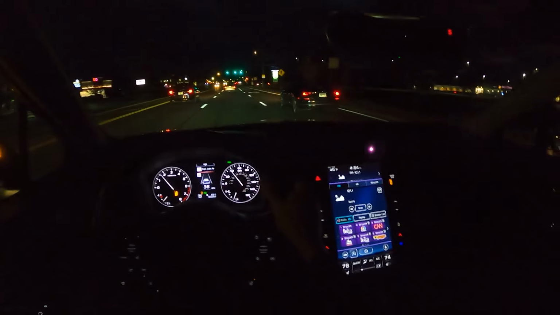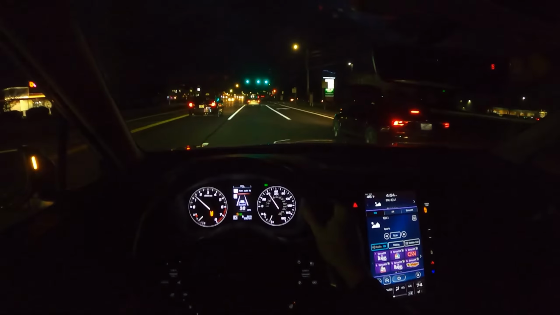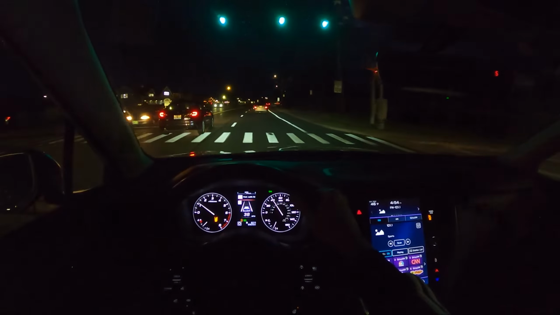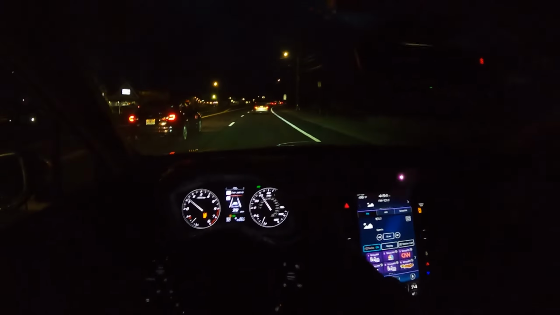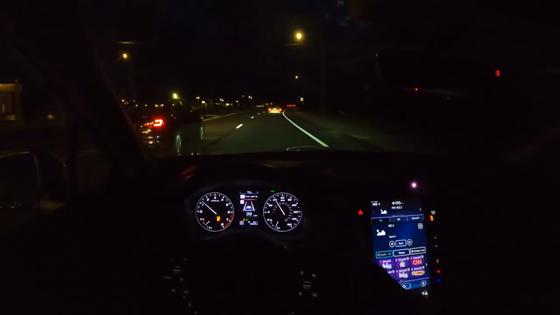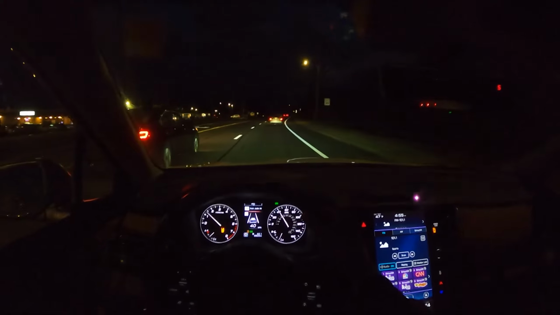And I do have a lane departure warning off at the moment, but it does have lane departure warning with lane keep assist if you want it to do so. Alright, so for my initial impressions right here, it rides very quiet. I'm going about 40 miles an hour. Wind noise is basically non-existent. It's very quiet in here.